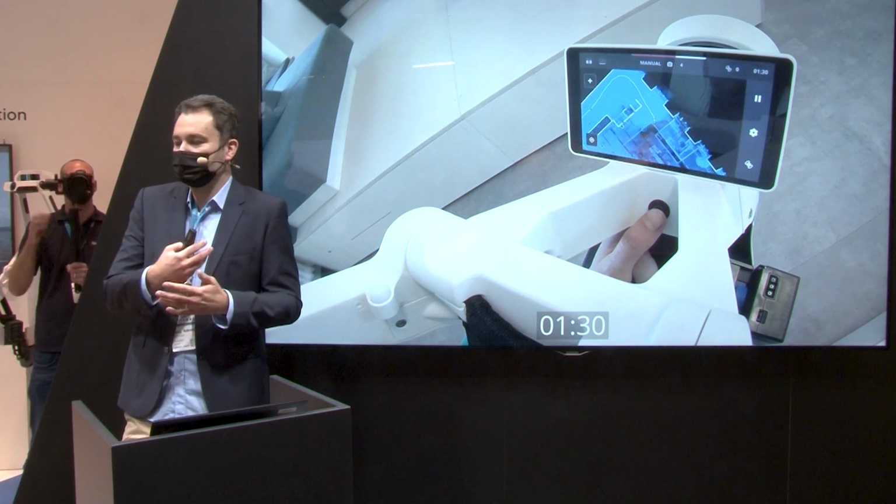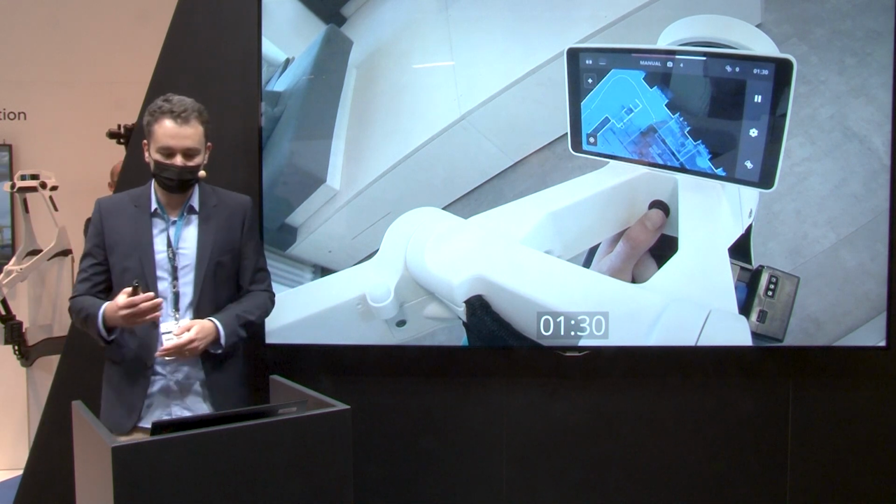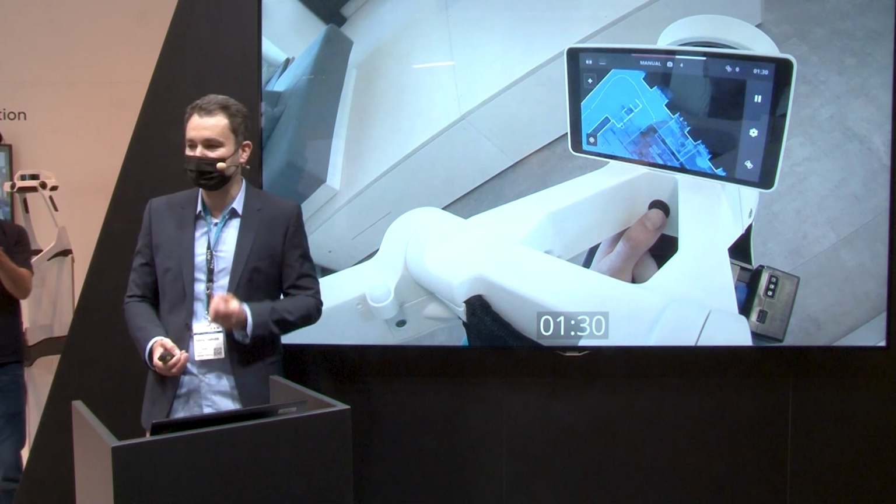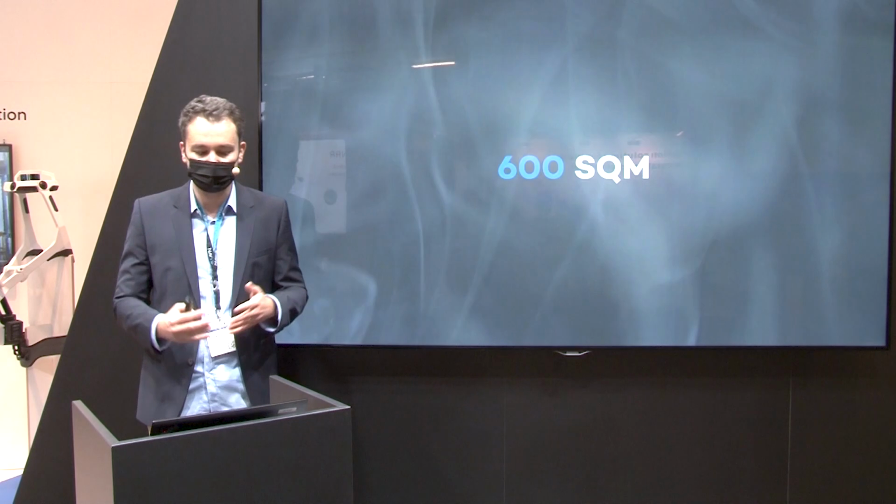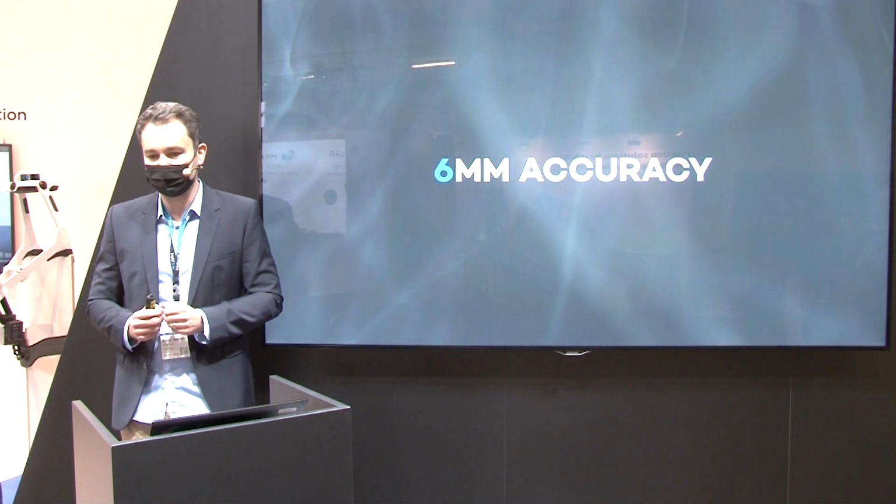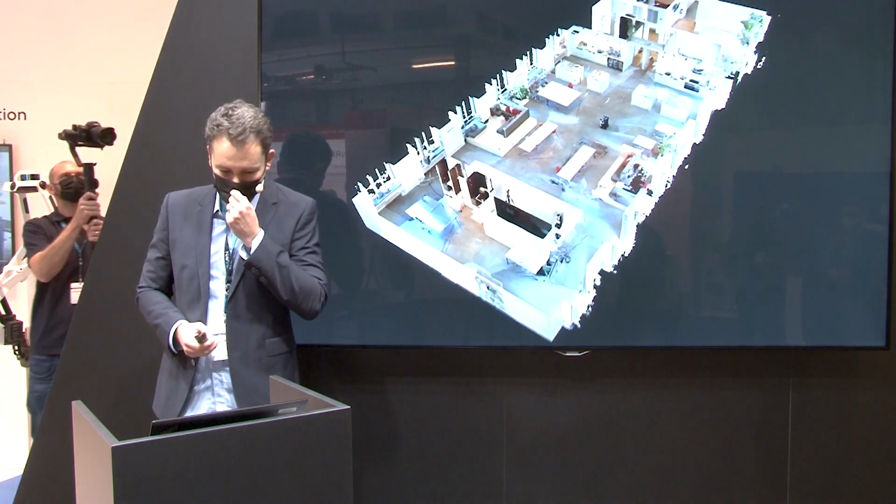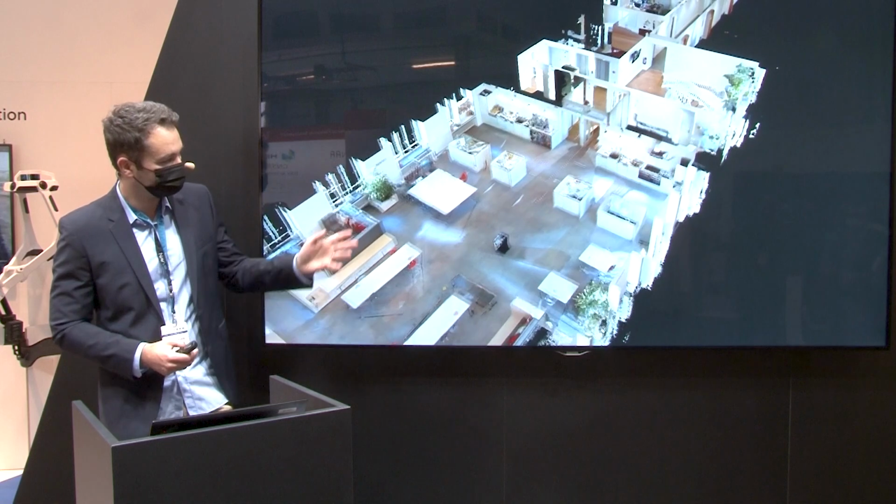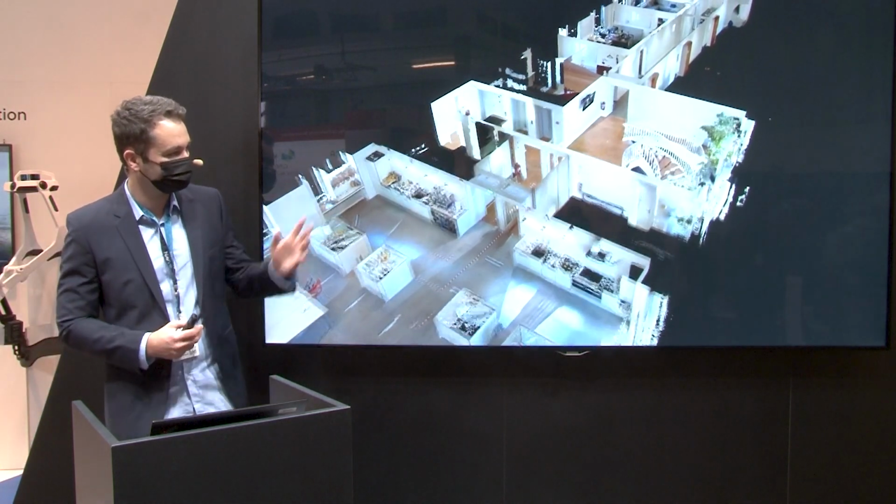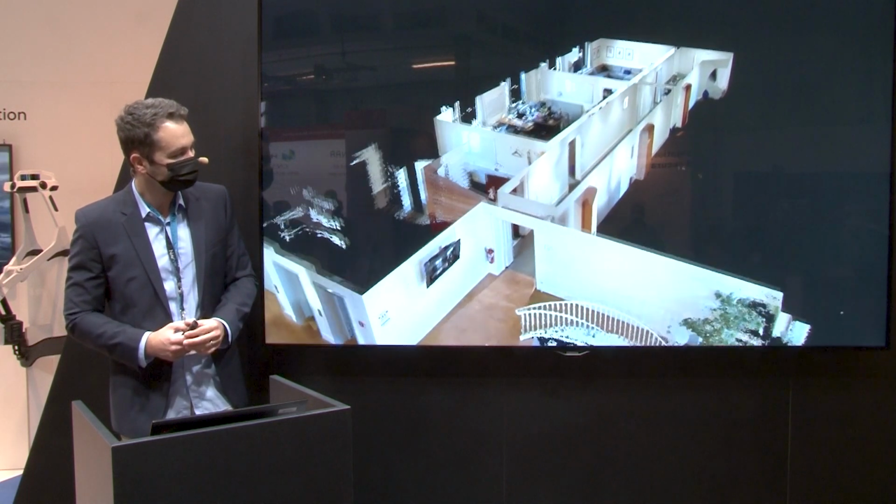But then, okay, you can do a lot of things in a short amount of time. But what about the accuracy? And the accuracy of this project has been 6 millimeters. So if you compare these two scans with each other, you will actually see that the deviation is just 6 millimeters. So it's lower than 6 millimeters, obviously. So here you actually see the scan that we have done with the VLX in just 6 minutes. As you can see, it's quite comprehensive. Look at the staircase, the details of those handrails and so on.